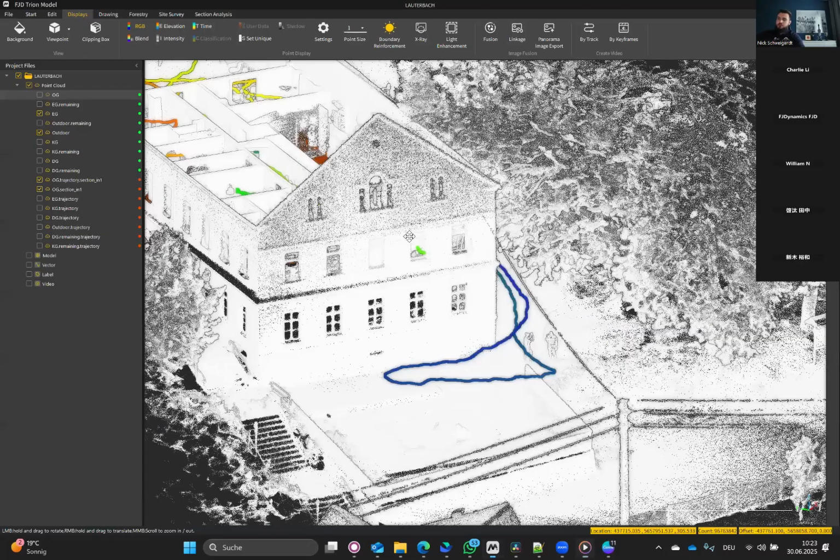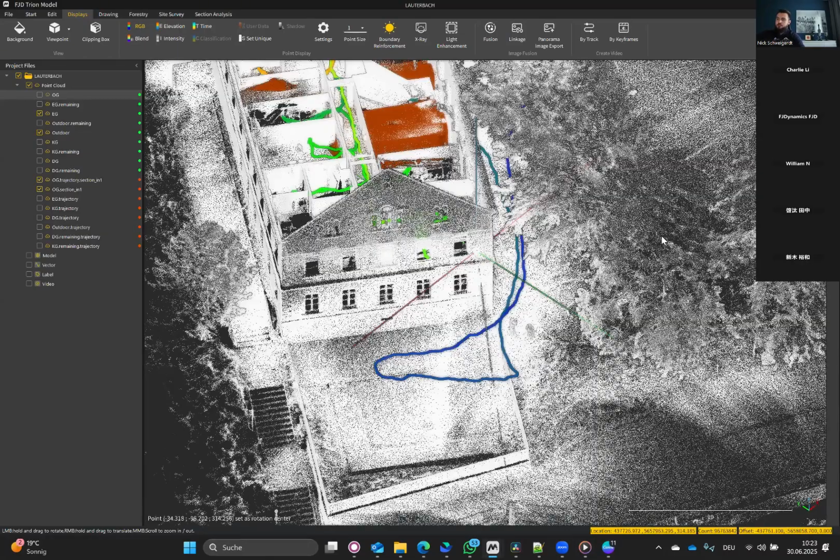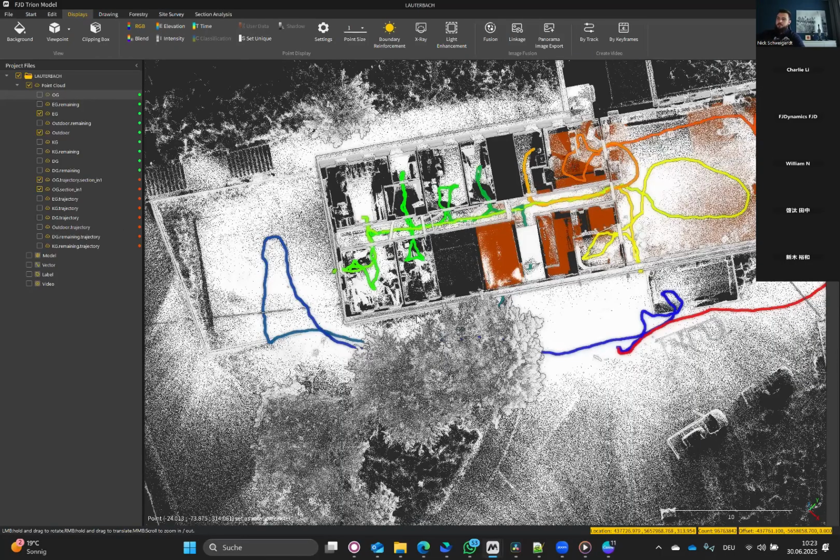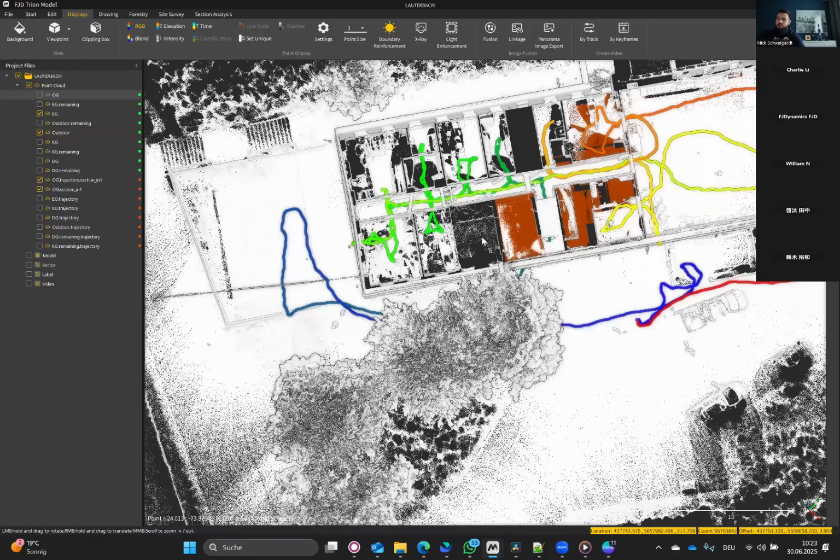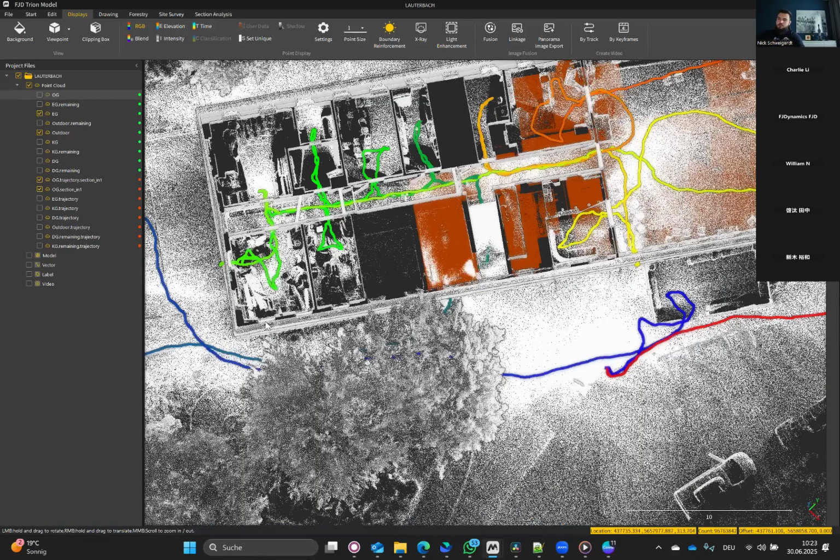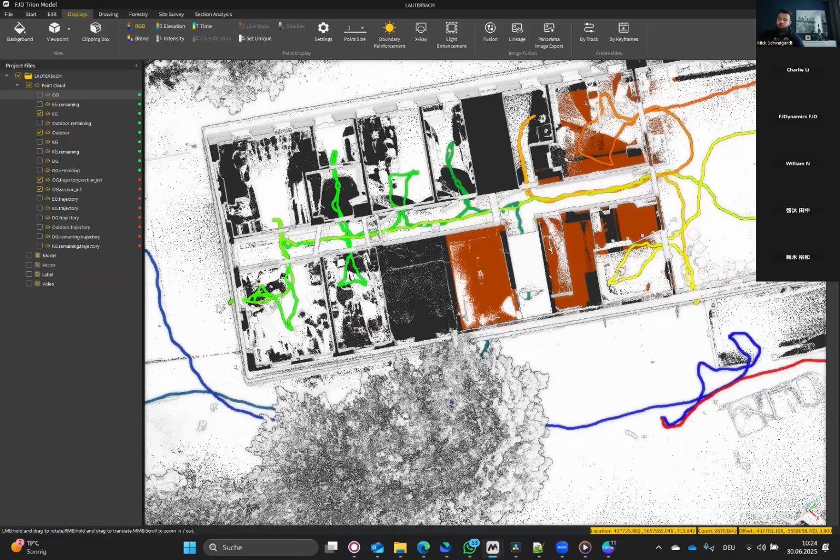For this huge building, I did it at this point and also at this point. So I had loop closure here and here. After scanning the outside, I headed inside to the stairwell upstairs, scanned the whole area here, got my first loop closure here, went to this point, got my second one here.